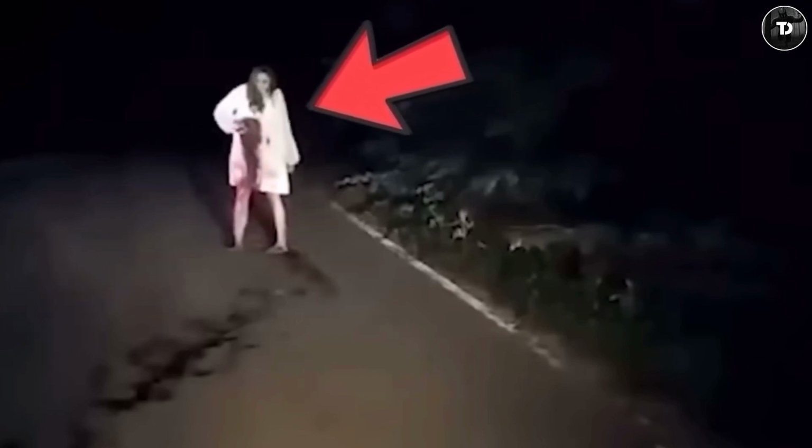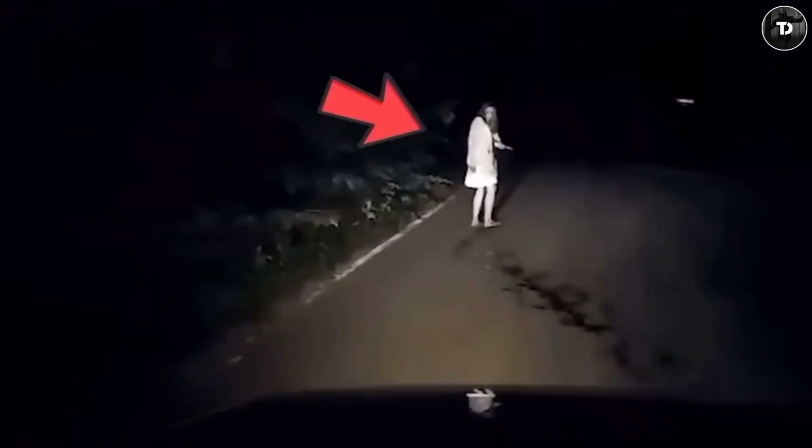Oh my god, she is stabbing herself with a knife. She is definitely mentally disordered. The interesting part is she repeatedly stabs herself but does not die. This is a little tricky. She might intentionally want to scare the people who travel by that particularly dark road.